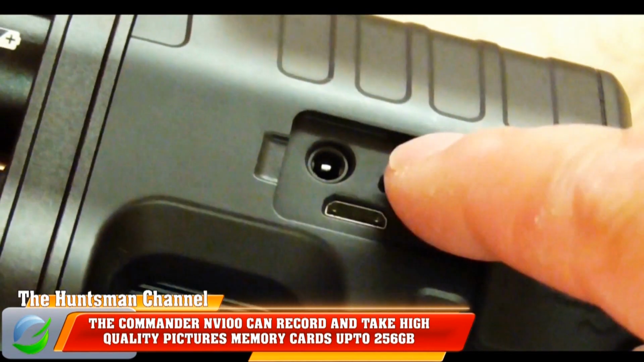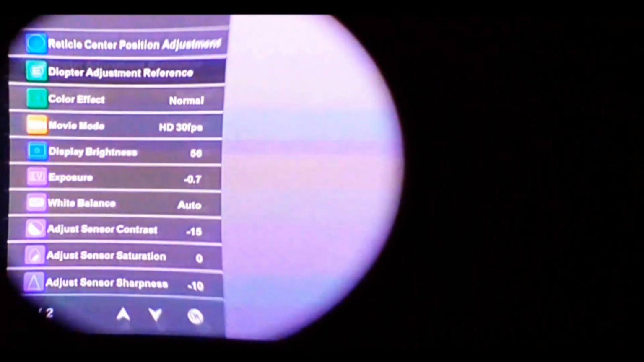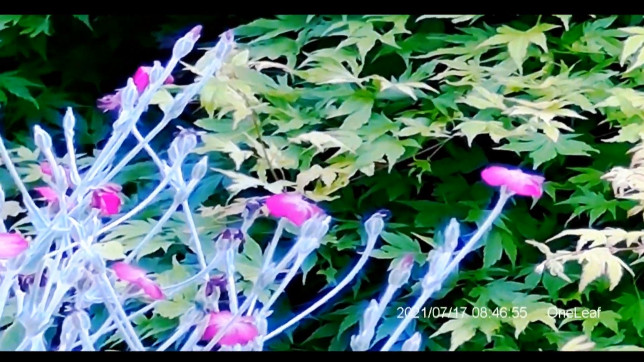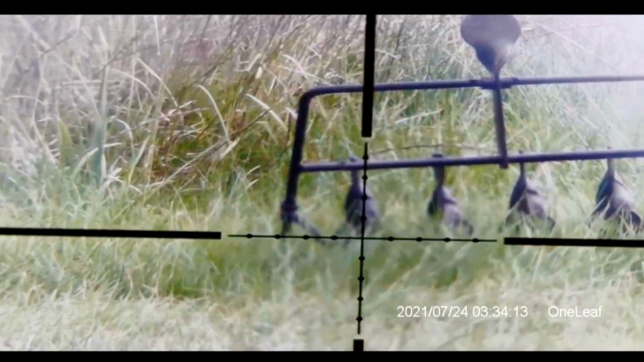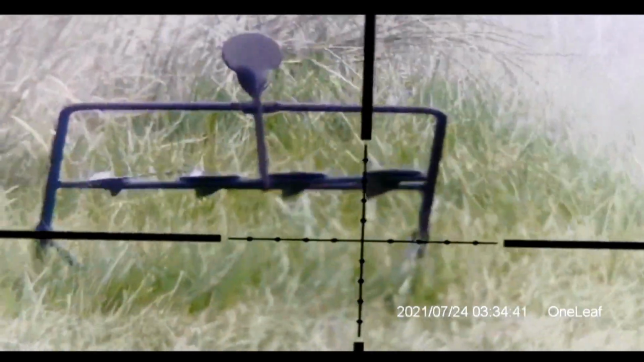And a quick look at the menu system. Clear, easy to follow system. This is what I filmed straight out of the box. 100 yards plus to the tree. Still a sharp image. This is the Commander fitted to the CZ style. A 50-yard target shoot. I do have less grey hair.